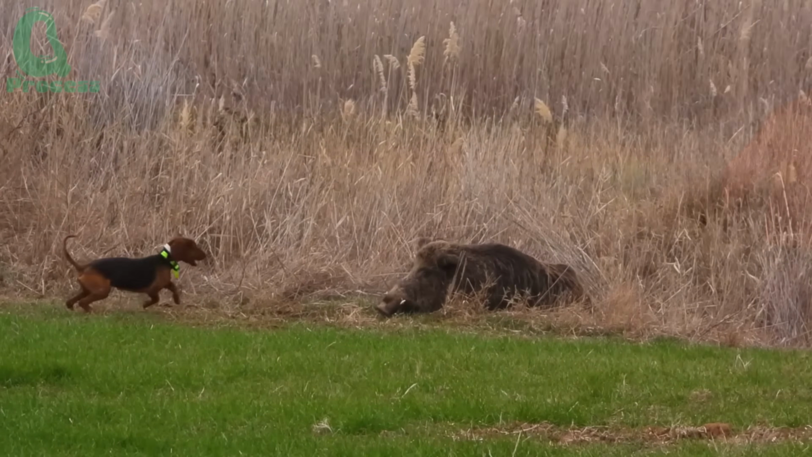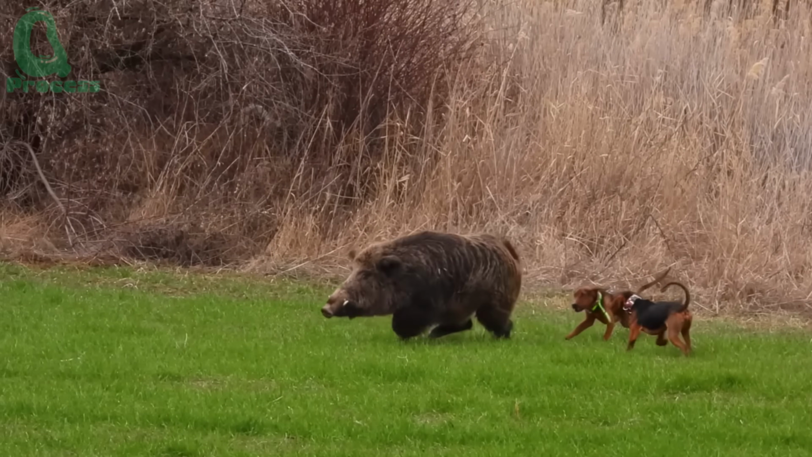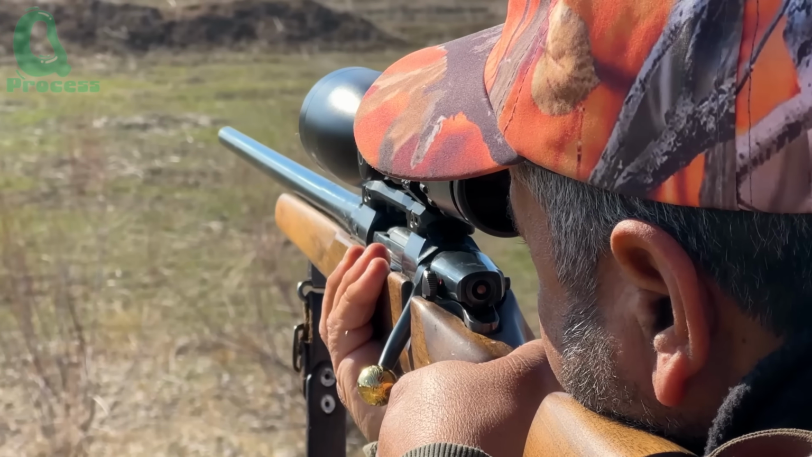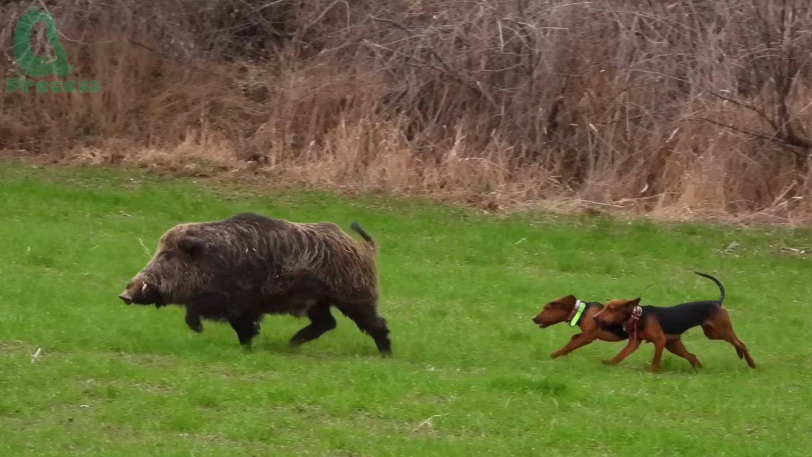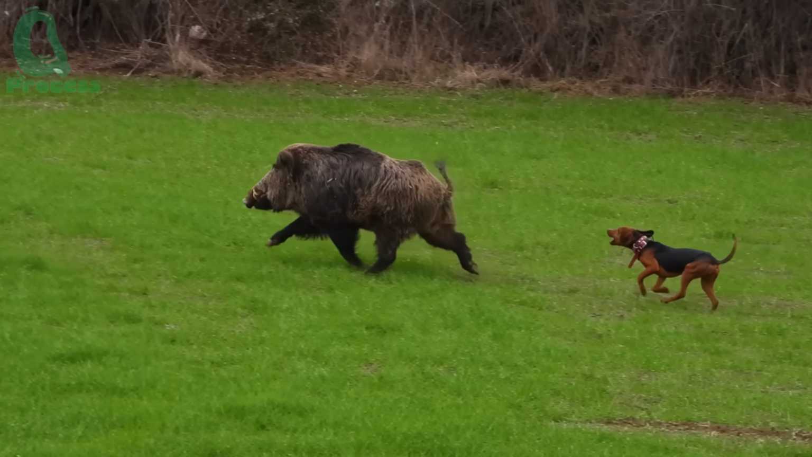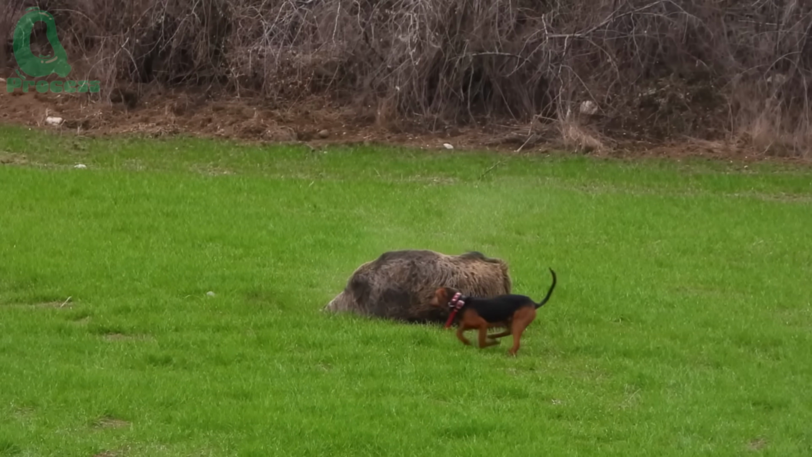It didn't run, it charged. The dogs scattered. One hunter raised his rifle. The distance was tight, no room for error. In a single breathless moment, he aimed and pulled the trigger. Direct hit. The hog collapsed mid-charge. The threat stopped cold.